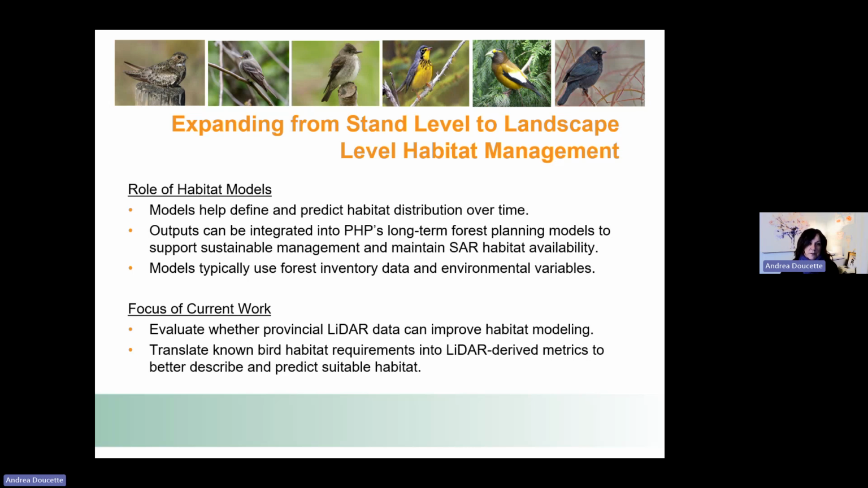Models typically use forest inventory data and other environmental data or variables. So what we wanted to do with this project was look at whether provincial LiDAR data can help improve habitat modeling even further, translating those known bird habitat requirements into LiDAR-derived metrics or data to better describe and predict suitable habitat.